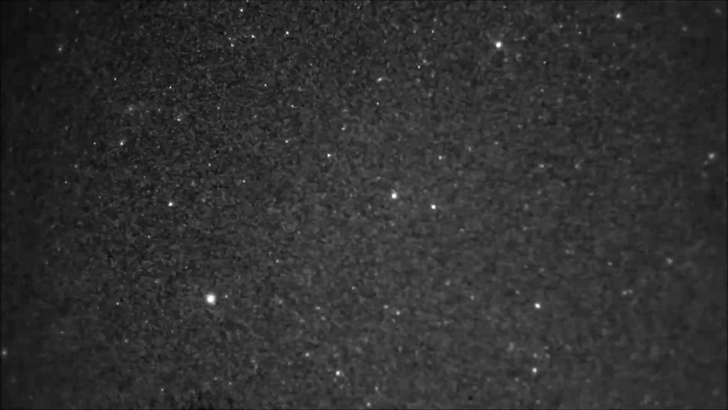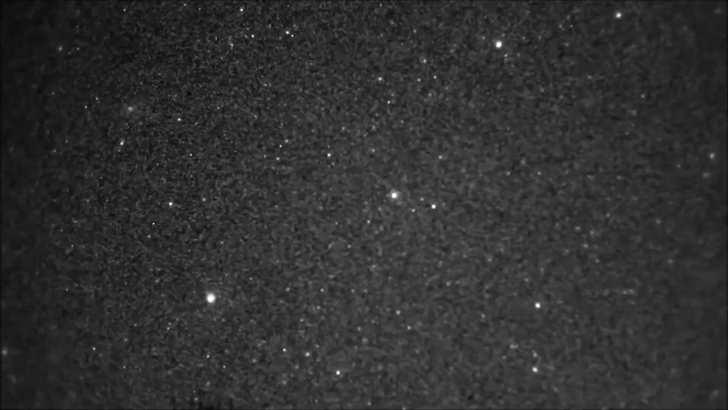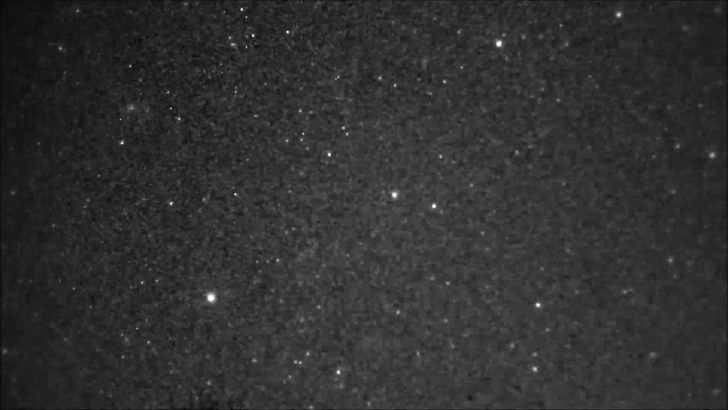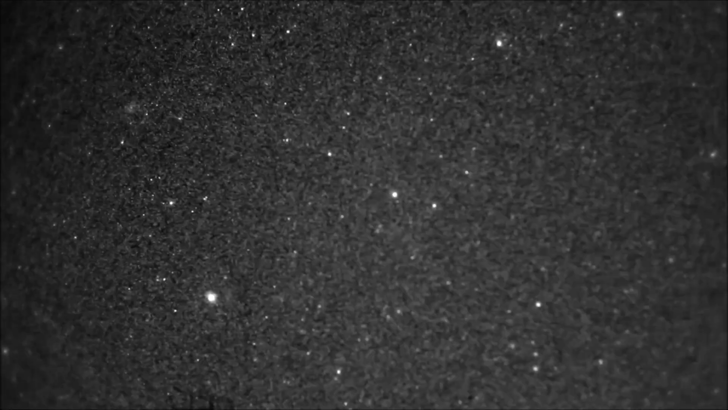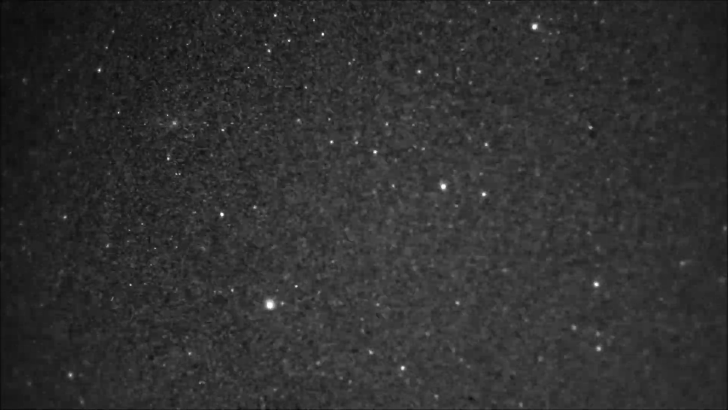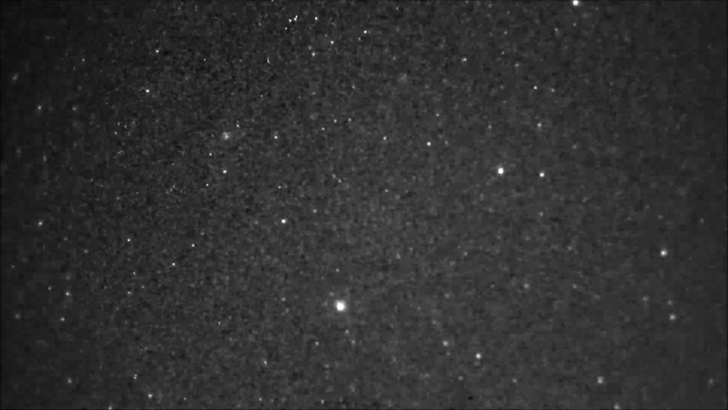But that's not to say you can't see meteors or fireballs at any time, because they're all scattered and random. Yes, there are meteor showers associated with comets, but you could still pick up a meteor from any direction at any time, even during the day. The Tunguska event happened during the day.